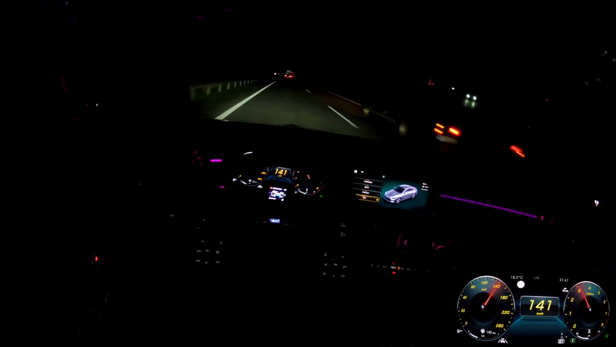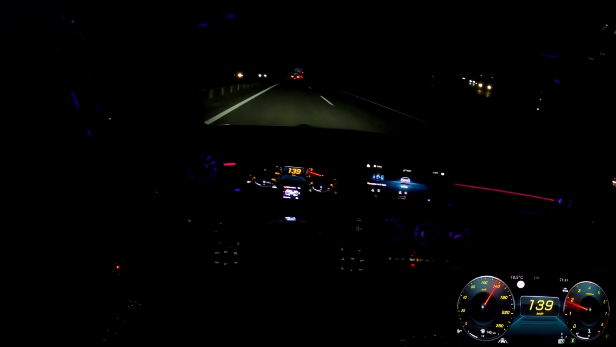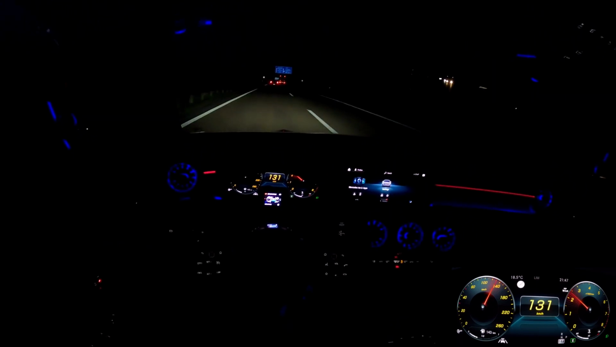So as you saw, it takes a bit to get up to 200. We couldn't even reach 200 on the speedo there. I mean, I could have gotten a bit closer to that car, but it doesn't make too much sense. We don't want to be dangerous. So what is there to say about this CLA 180?